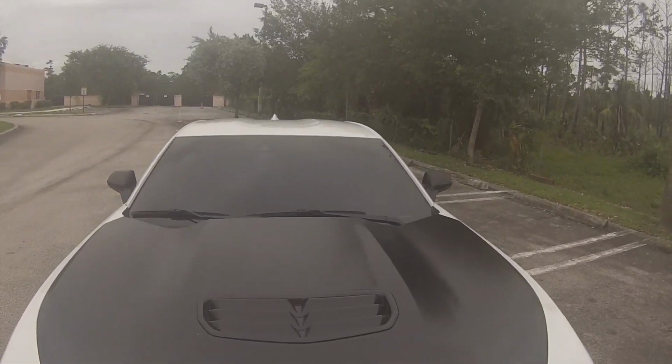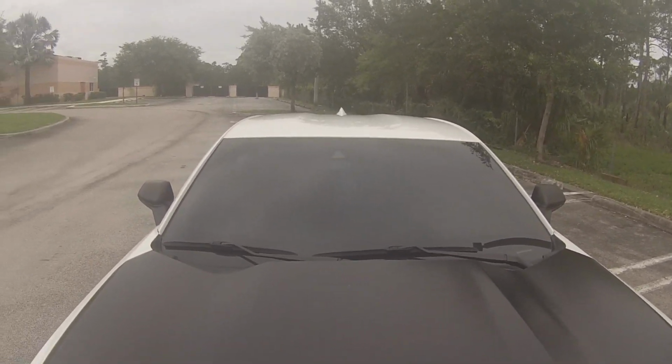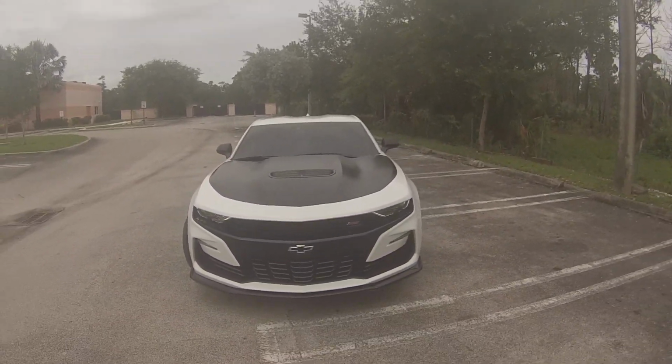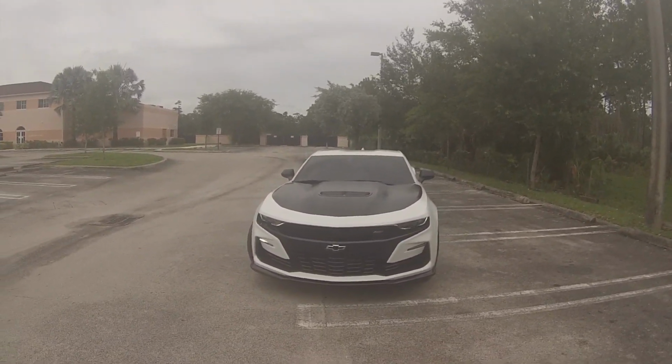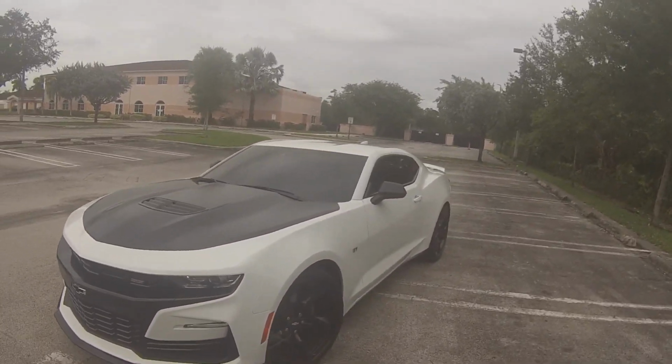I mean, to show you how dark it is, I don't know if you guys can see the SS through the tint, but you can barely see it. Before you used to be able to see it pretty good, but now you can't see it as much. But yeah, so far I'm pretty happy. So just stay tuned, guys, and we'll pick up this video at nighttime.